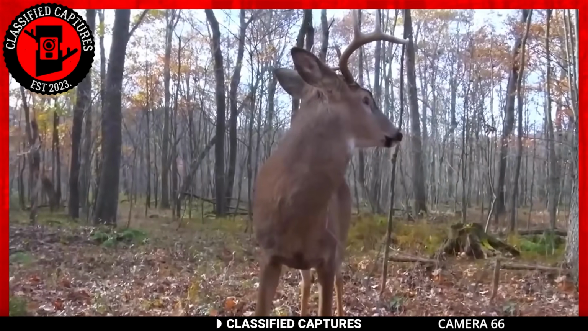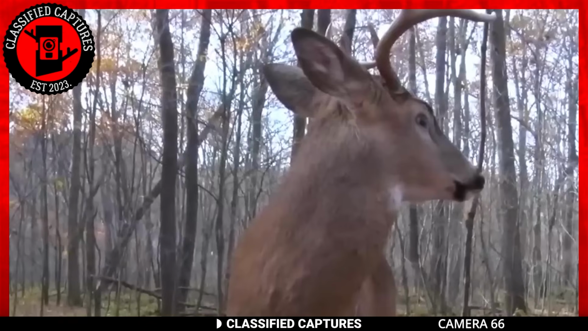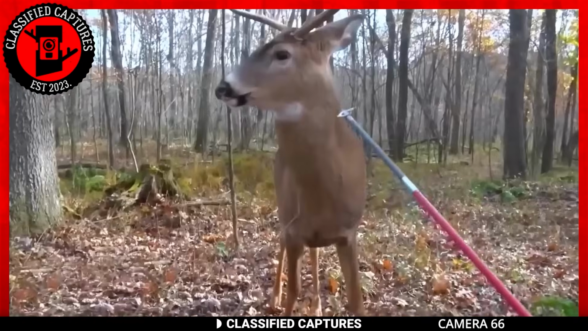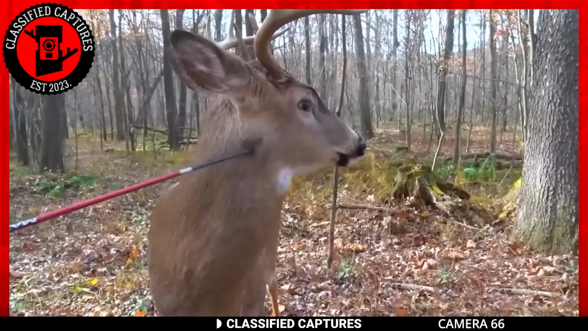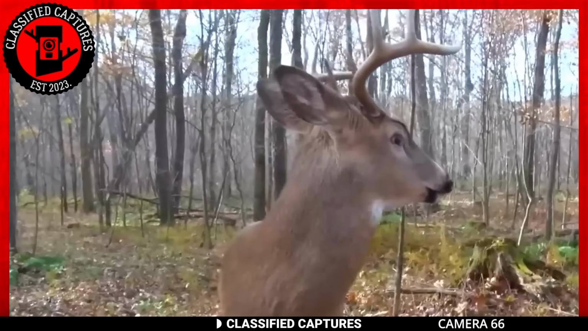The disease causes disorientation, lack of coordination, repetitive walking patterns, drooling, and a vacant stare like we're seeing with this deer. It's an unfortunate thing, and although there's no scientific evidence that it can be transmitted to humans, I'd advise you to stay away from any cervids having these symptoms and inform local authorities. Stay safe out there.